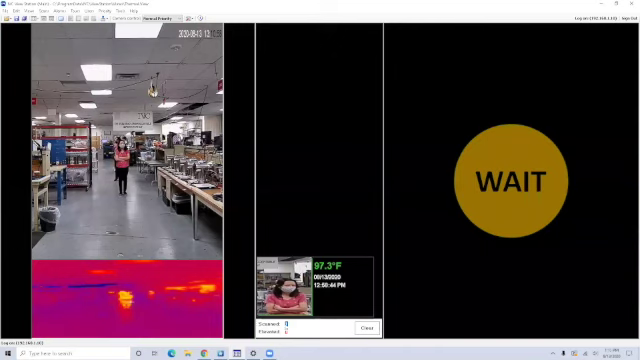The middle shows a history of what has happened. So as people get scanned, the history will keep a snapshot here and display it in the middle column. Okay, so let me show you how the system works in real life.